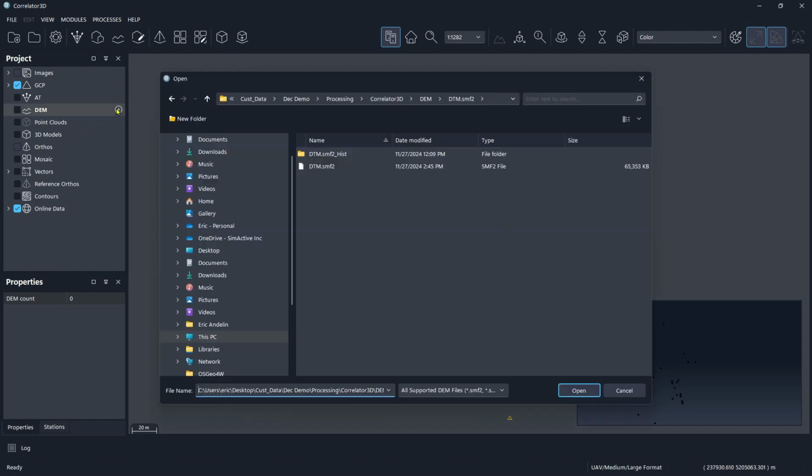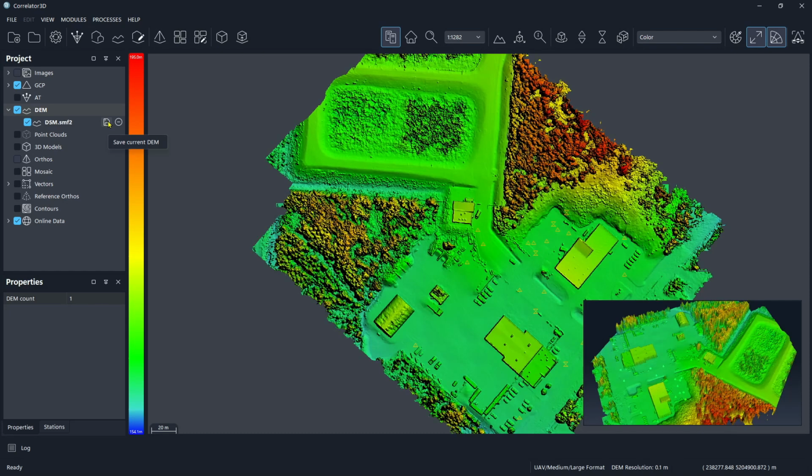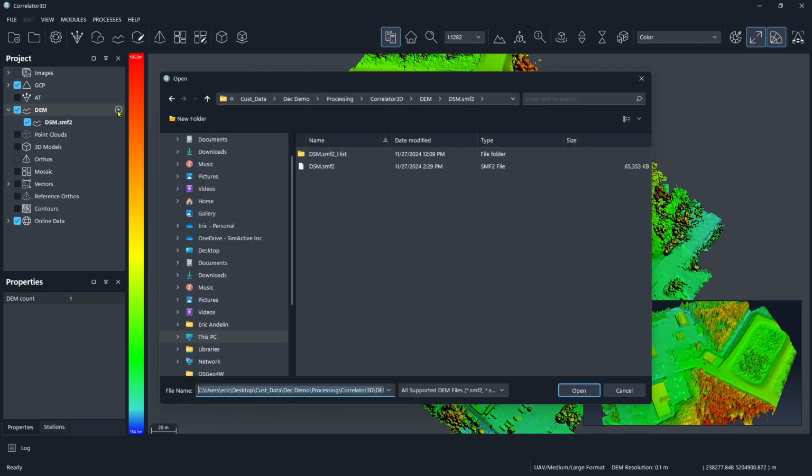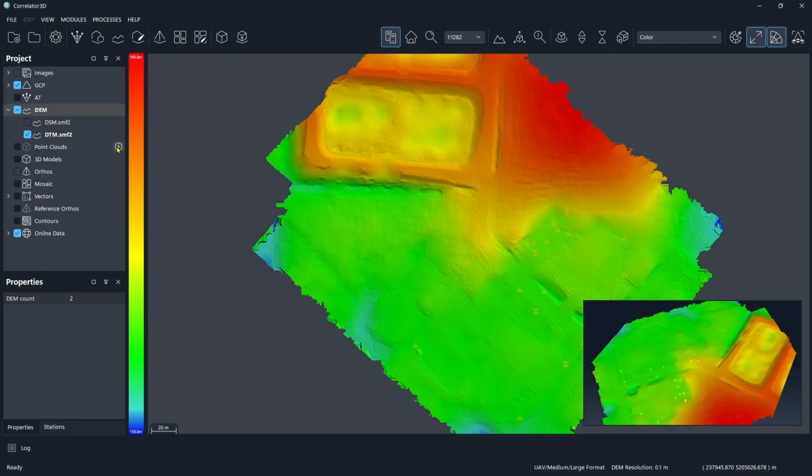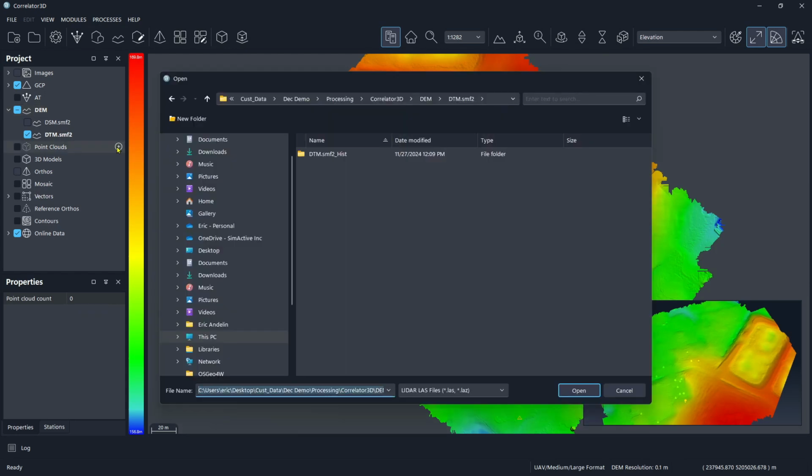And we will go ahead and load the DEM. So we have a digital surface model right here. I also created the digital terrain model, which is right here. And we have the colorized point cloud. Now note that this point cloud comes from Correlator 3D using the DSM. It is created and colorized before we ever create the mosaic. So pretty good time savings here. And I'll go ahead and grab that.